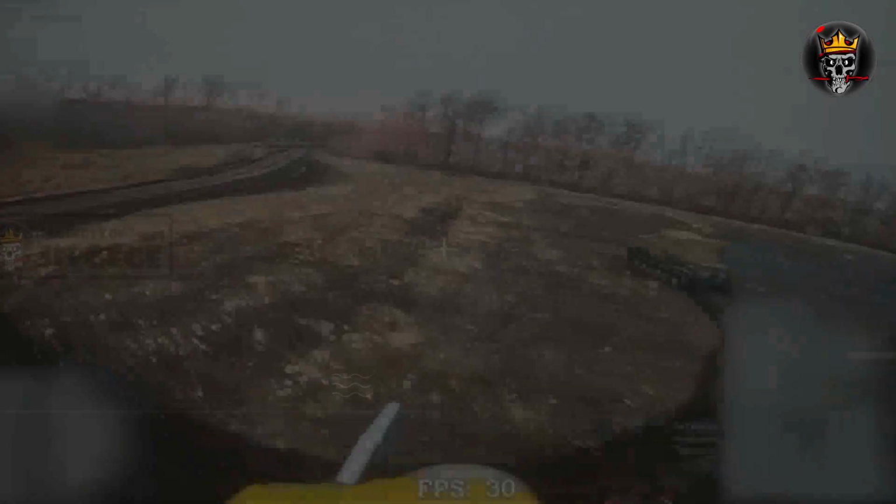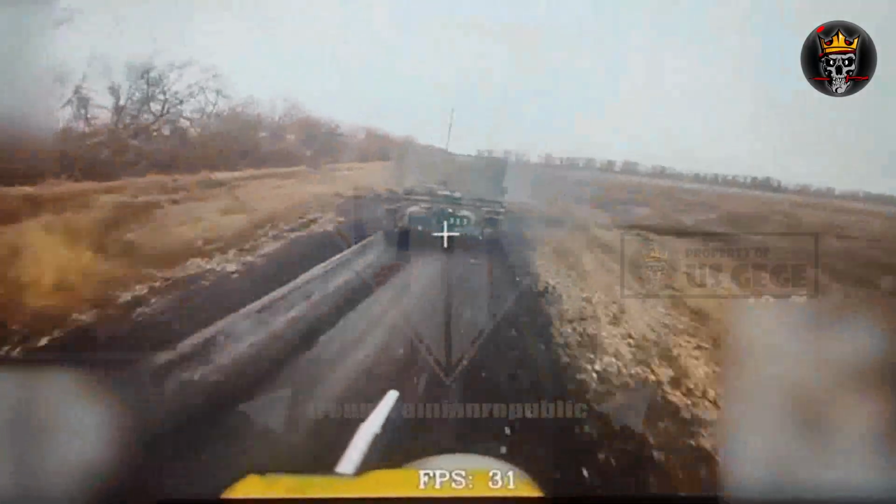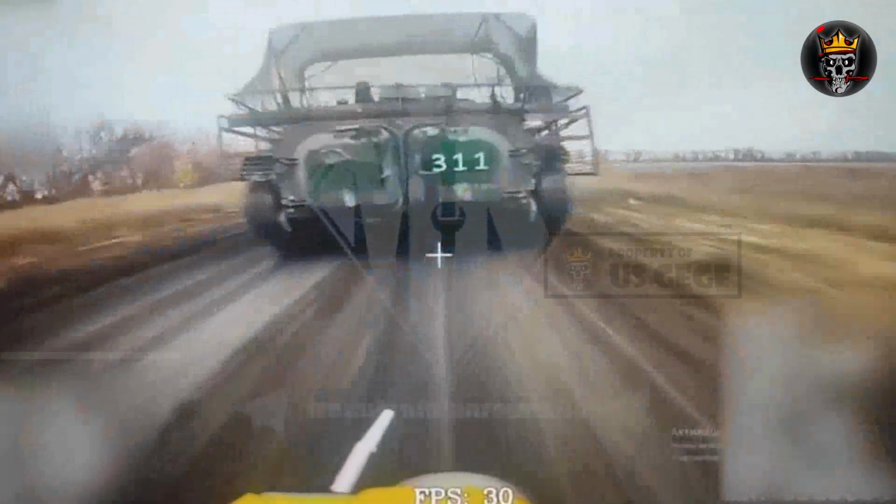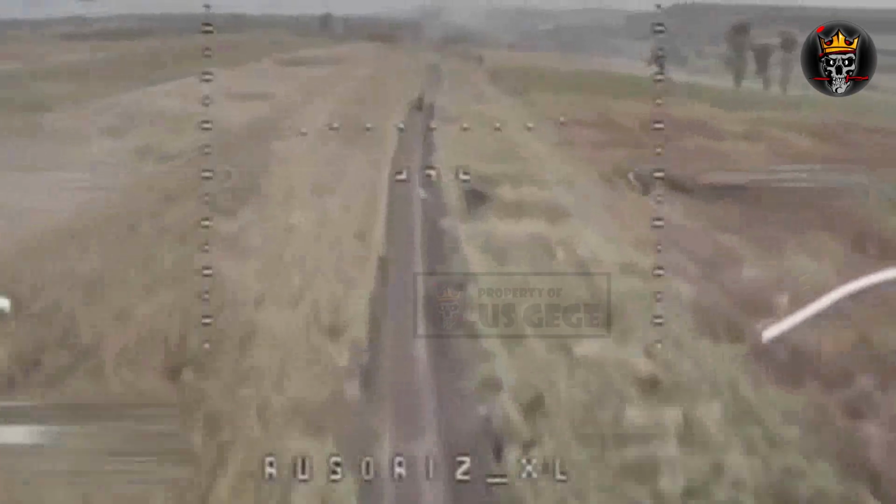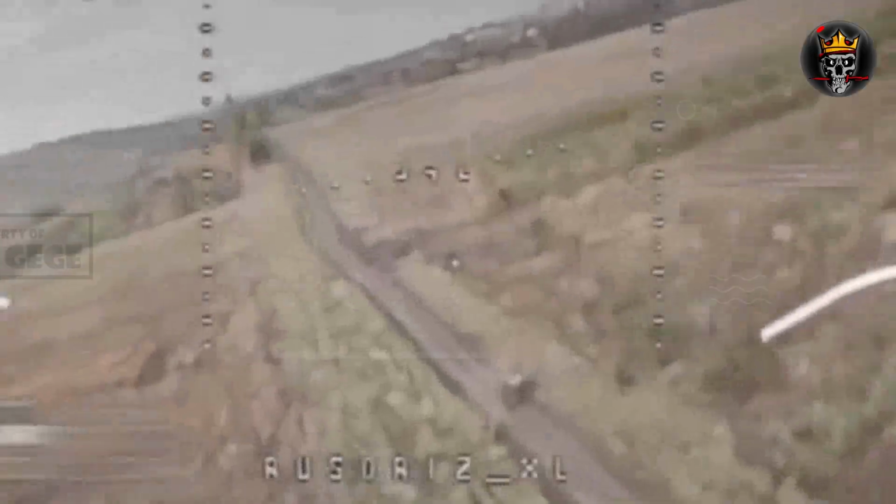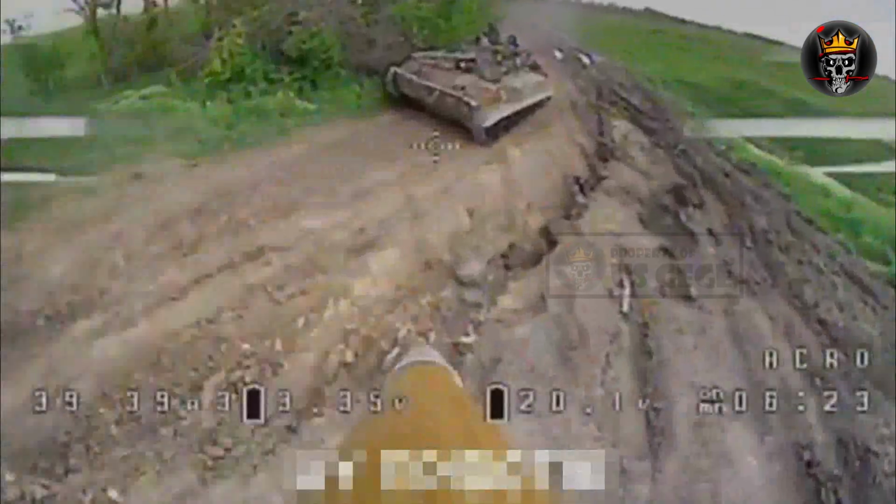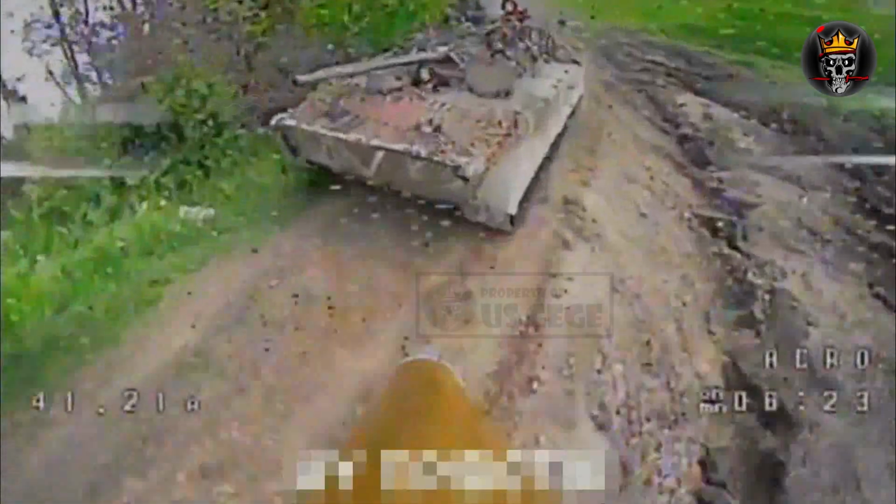Despite their speed and maneuverability, the Russian assault was swiftly intercepted. Ukrainian defenders from the 10th Mountain Assault Brigade, Edelweiss, maintained constant drone surveillance despite the previous low intensity of combat engagements, enabling an almost immediate response. The hilly terrain with tree lines provided some advantage to the Russians, allowing Ukrainian forces to efficiently target them as they crested the hill.